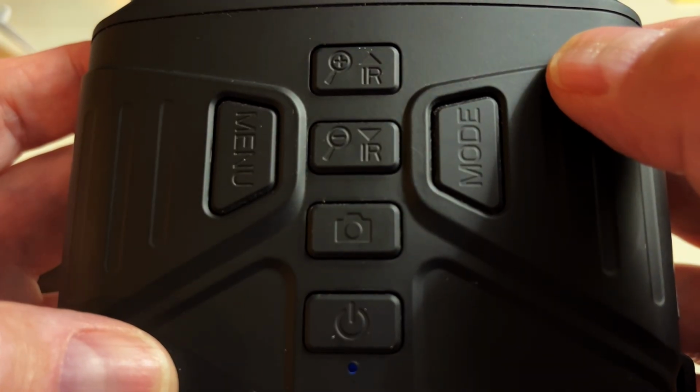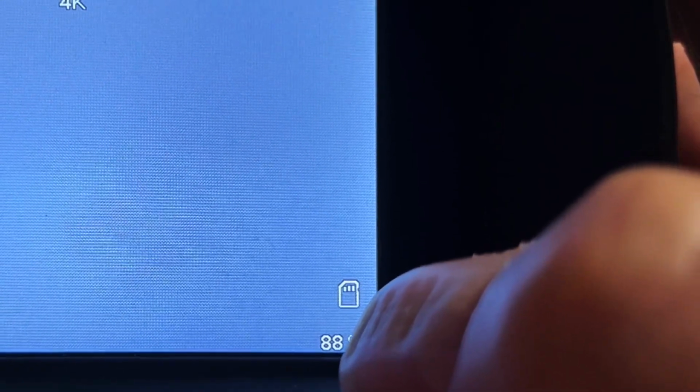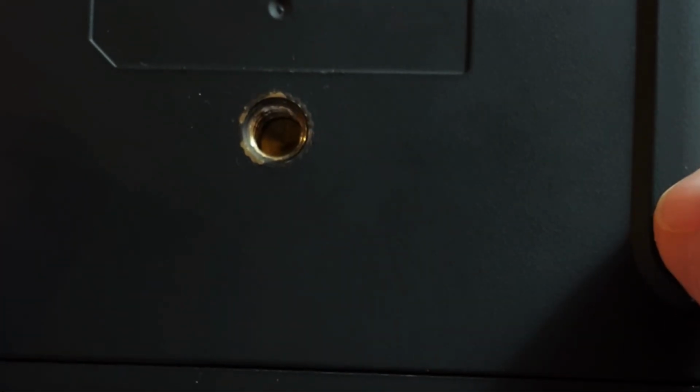And it's pretty simple. It's pretty straightforward. It's a nice little, simple, easy to read display screen. This down here is how much is left in the memory card. I have 88% down there. Today is May 26, 2026, 6:29 in the morning. And on the bottom you have the 1/4 inch female screw to mount to a tripod.